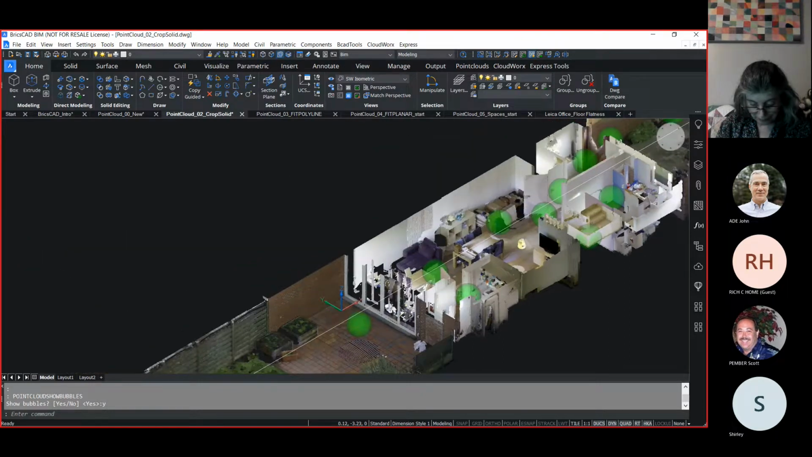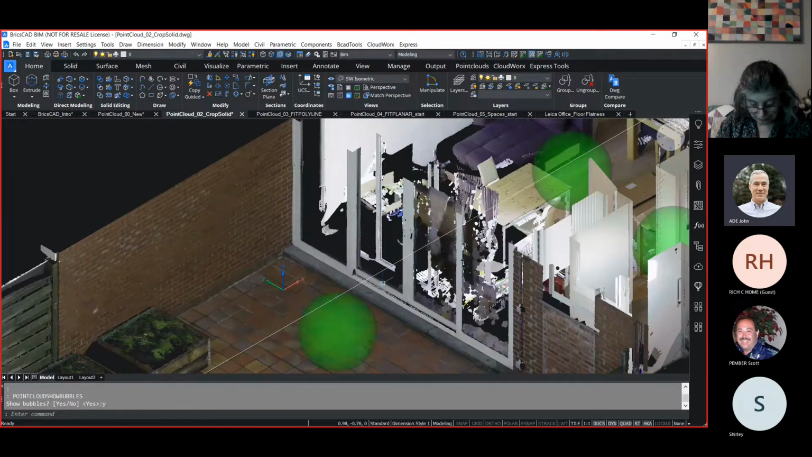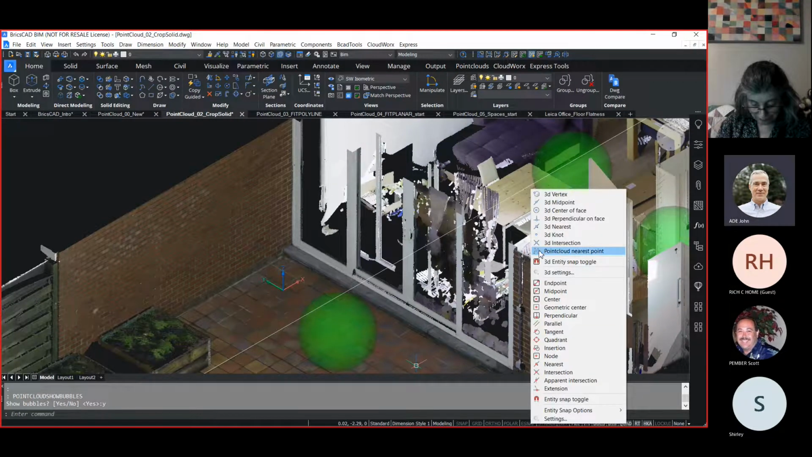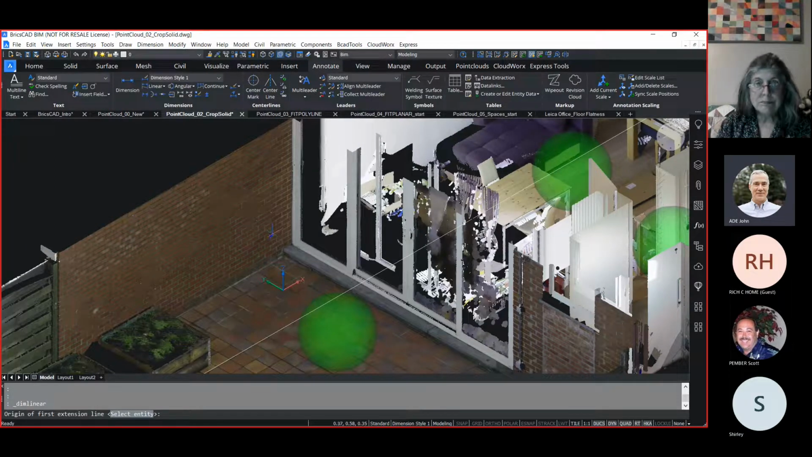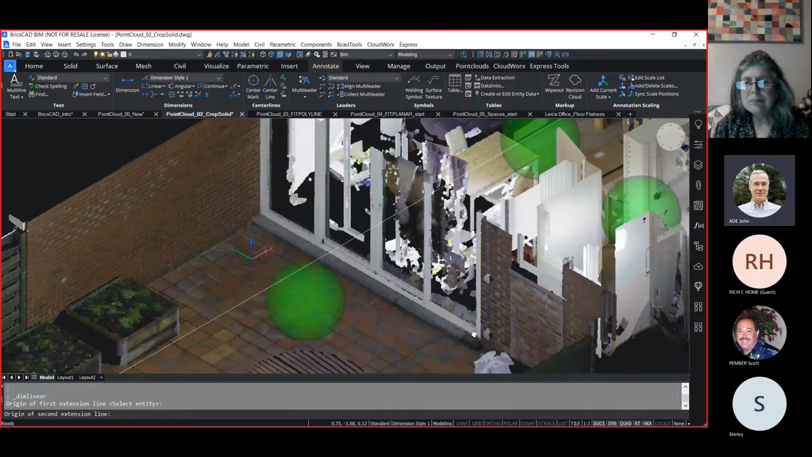Now, let's talk about our unique snap. It's called the point cloud nearest point snap. This allows us to snap to individual points in a point cloud, facilitating tracing over the points with geometry, whether it's lines or surfaces or solids. So I'm going to go ahead and just place a simple dimension to strike a measurement off of this window wall.